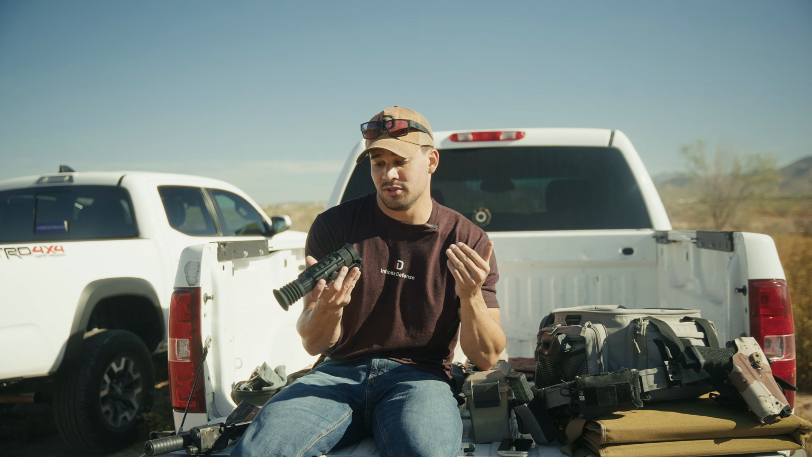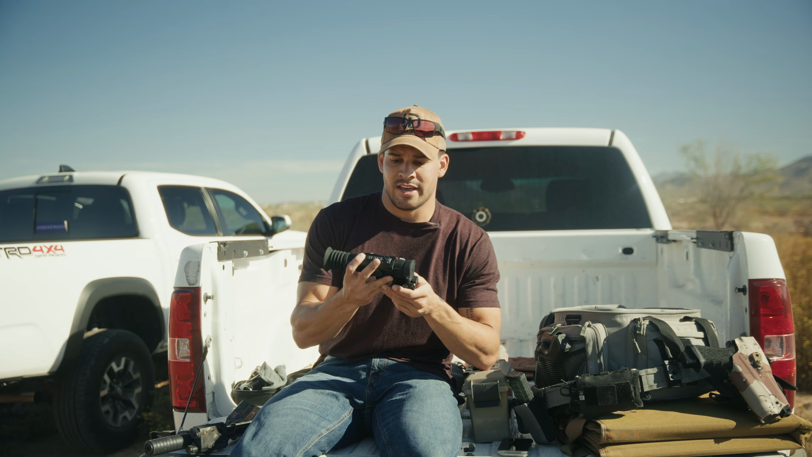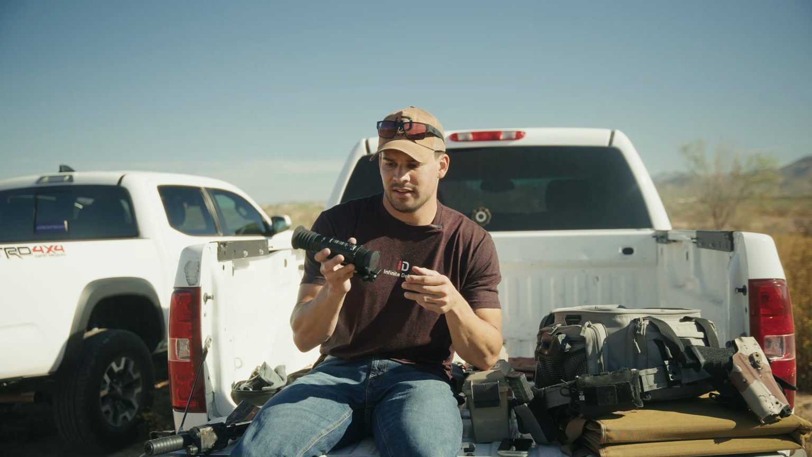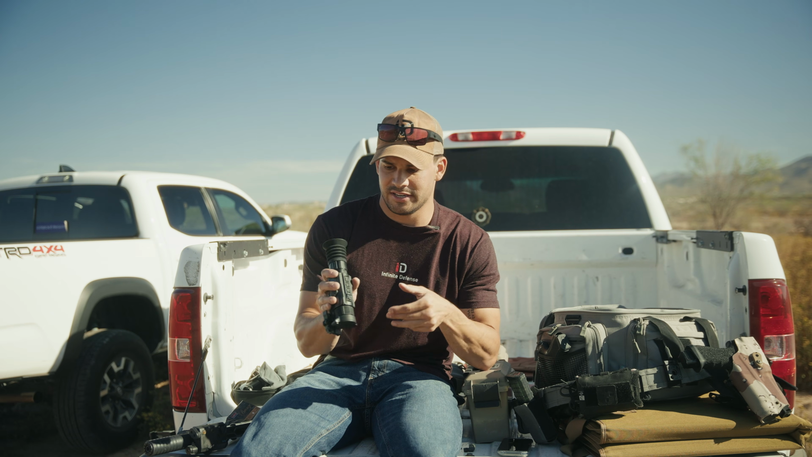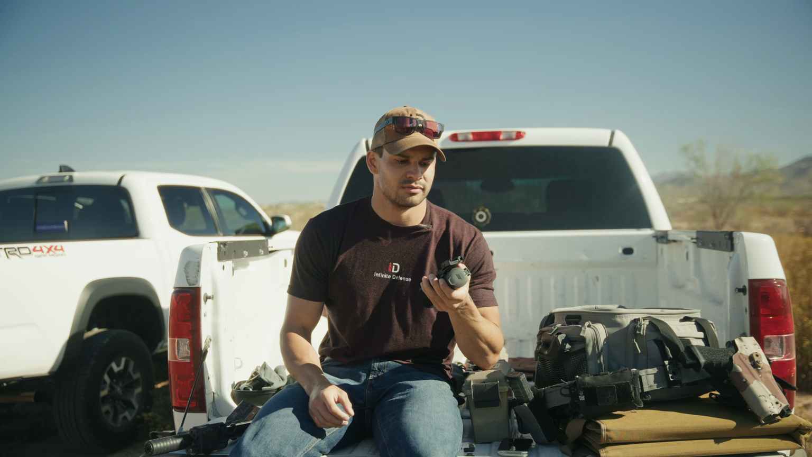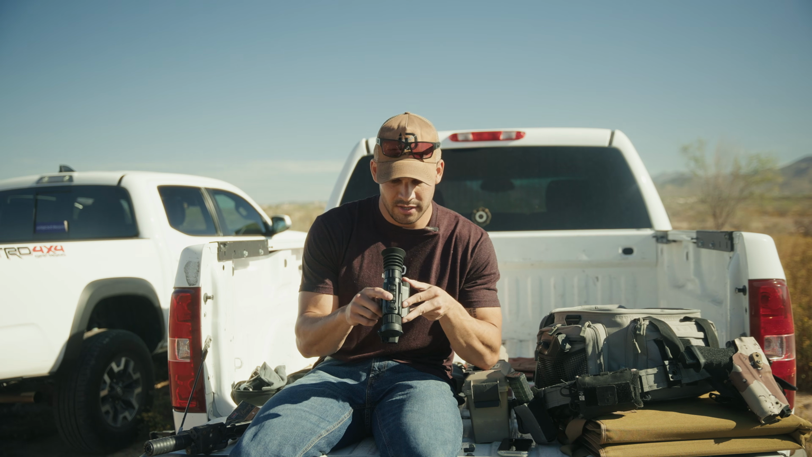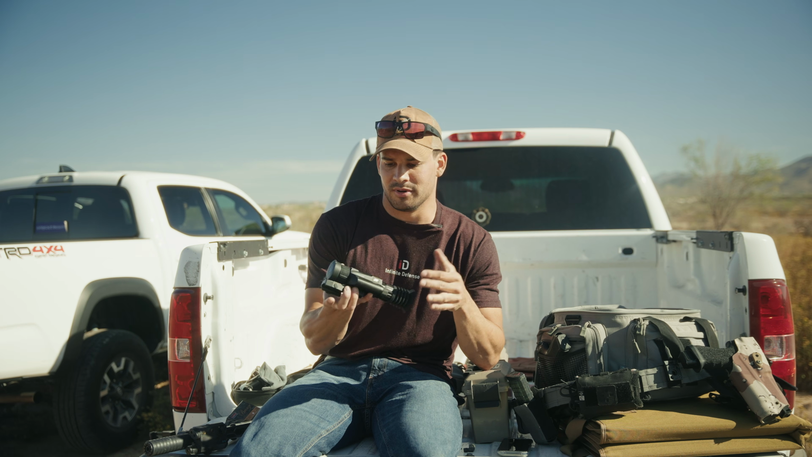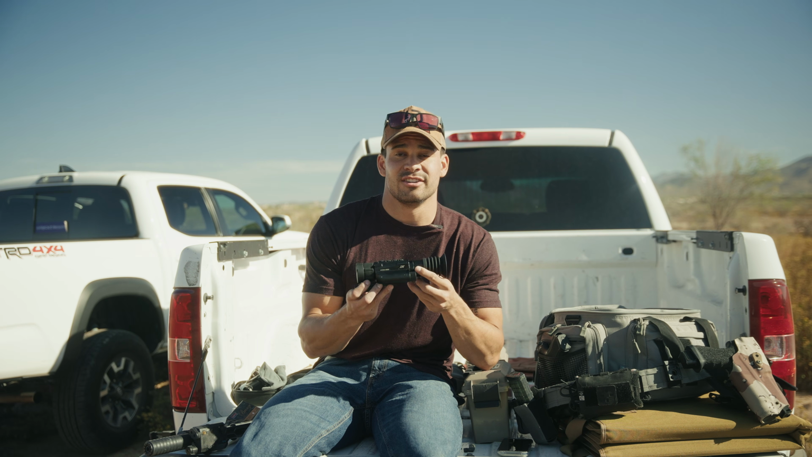What I really like is that you can use this as a monocular, an actual standalone scope, or a clip-on, and it's fairly light. I think it's like 13 or 14 ounces. Like, it's not heavy. I feel like this weighs less than my LPVO. So that's super cool. But otherwise, I think this is an absolute great bang for your buck, especially if you're looking to get into thermal optics.